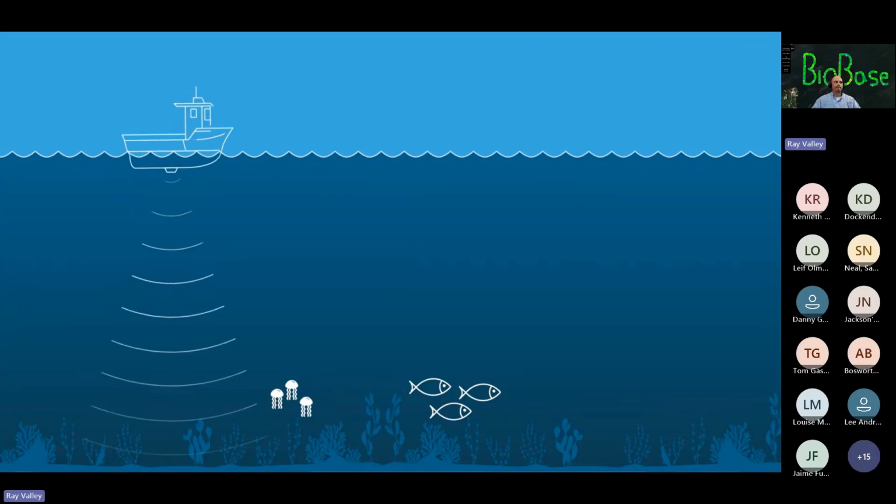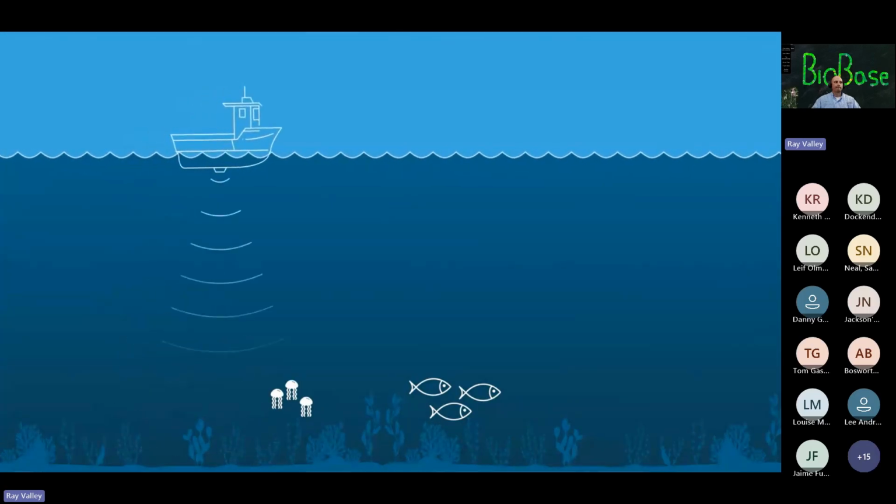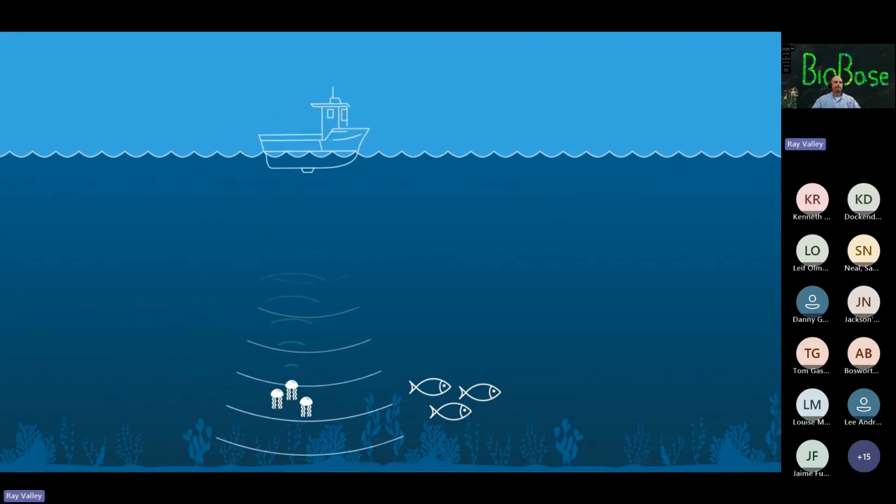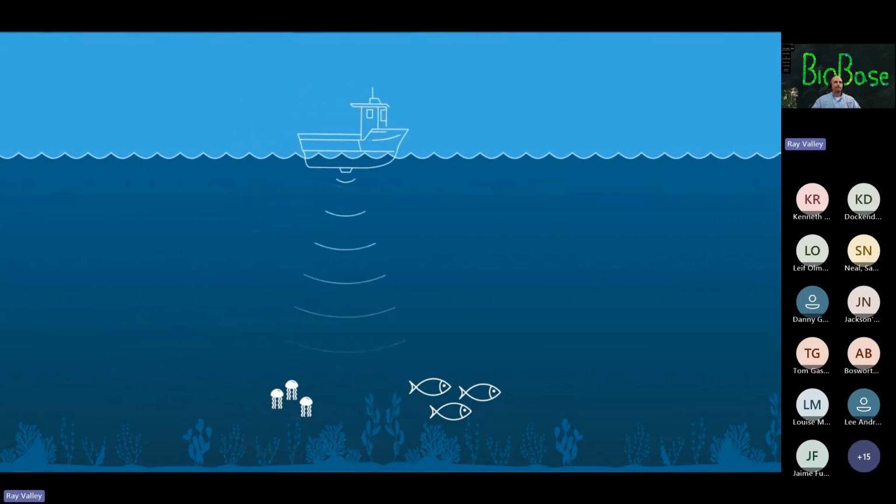If we think about organisms bouncing back sound to the boat, how much sound they bounce back really is dependent on what they're made out of. So a jellyfish that's made out of mostly water doesn't bounce back very much sound.